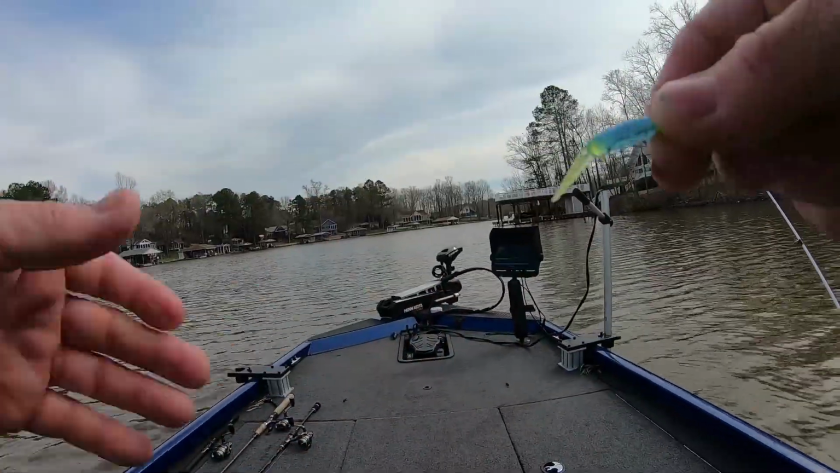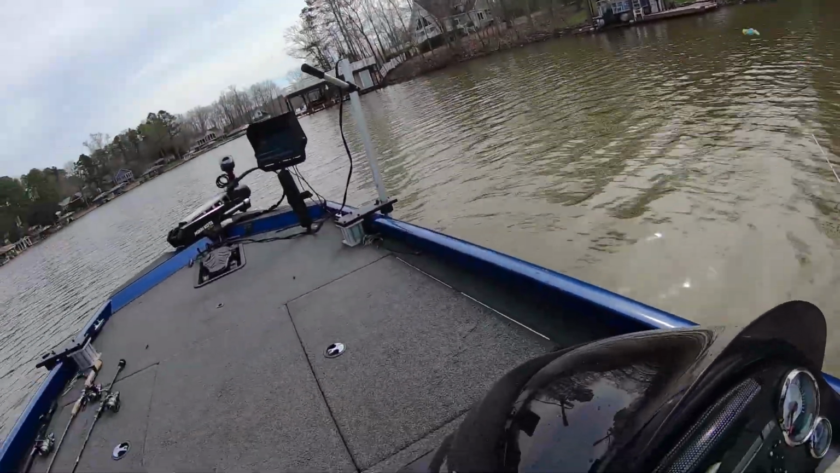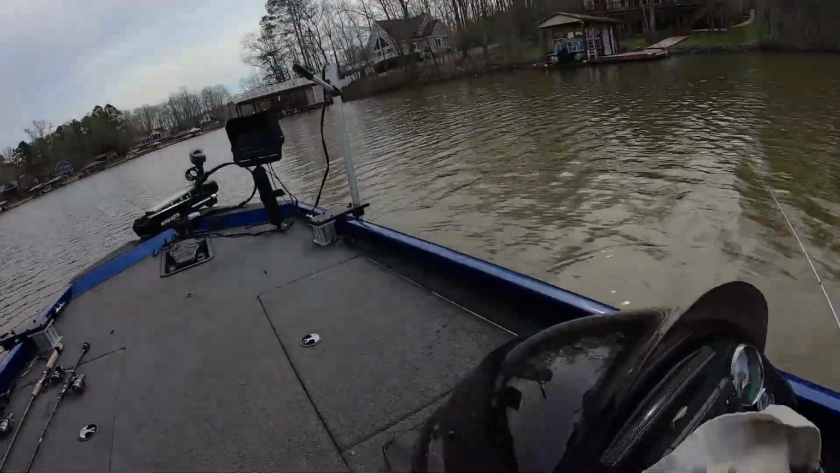That's a small one. And there were three small ones on the bottom. I let it fall down there, and one of them grabbed it. All three of them came after it, and that one grabbed it. All right? But yeah, the smaller ones are easy to catch. That's just the way it is. Bass, but everything else is that way.